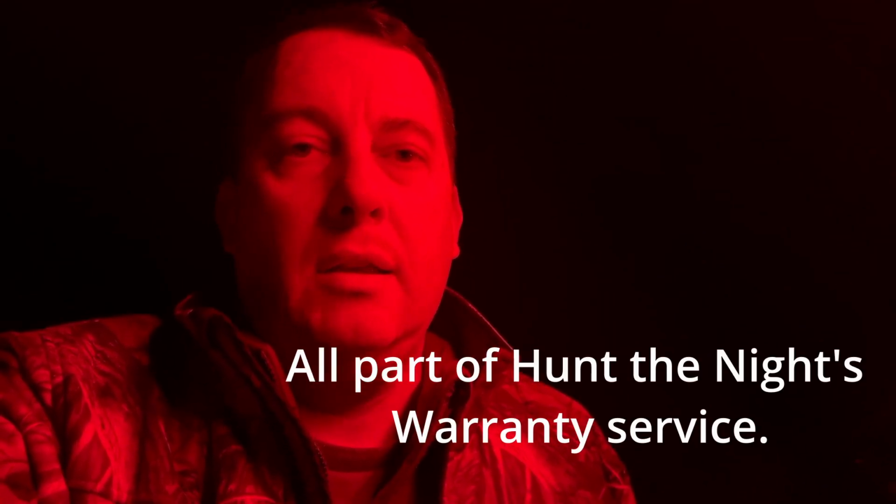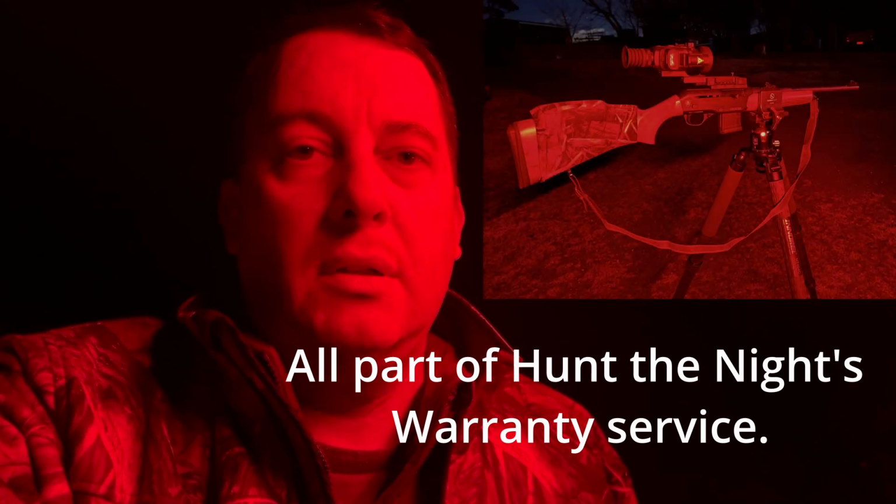I've got a 223 Alkor push button with me tonight, and we are running a loaner scope because the Infiray is in the shop getting some work done to it. That should be back with me next week, so this will be a fun reacquaintance with the Thermtec 650L. So yeah, should be good. Anyway, I'm going to get kitted up and we'll get poking around and see what's here. I'm going to be on foot tonight. I'm going to leave the car parked in, and we'll check back in a bit.